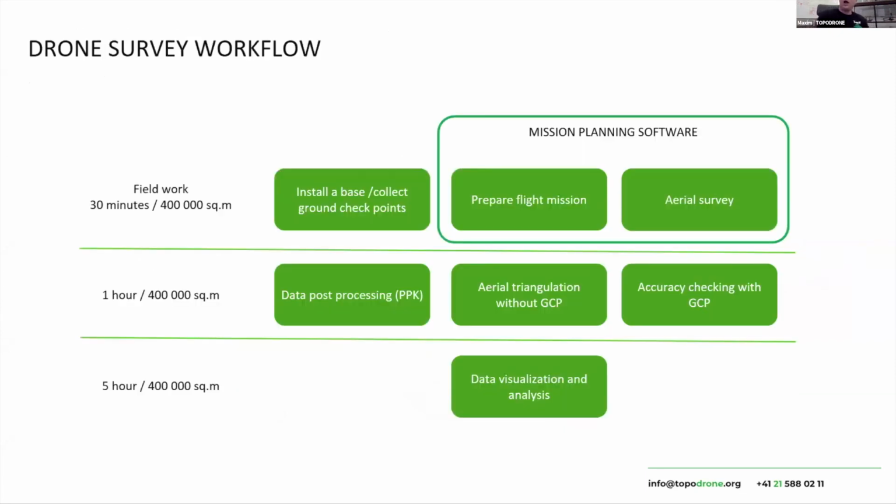Our workflow in the field was: we install a base station, we prepare a flight mission, and in this area there was no internet connection as well. We make the flight, and after that we post-process the GNSS data and create a very precise trajectory of the flight.